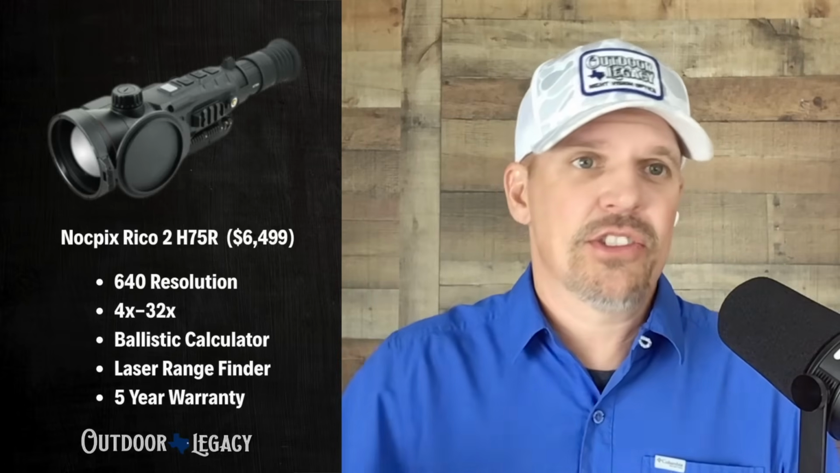But if you're looking for the 1280 and right out, I want 1280, and I want the high base mag. I don't need 2 power. I don't need 2.5 power. I need 3 power. I want the magnification because I'm shooting long range. I need that. This is your scope. I think that's a simple choice.